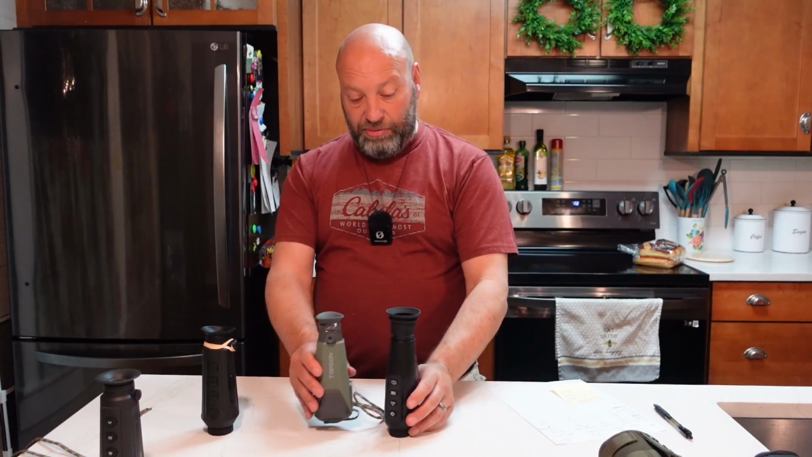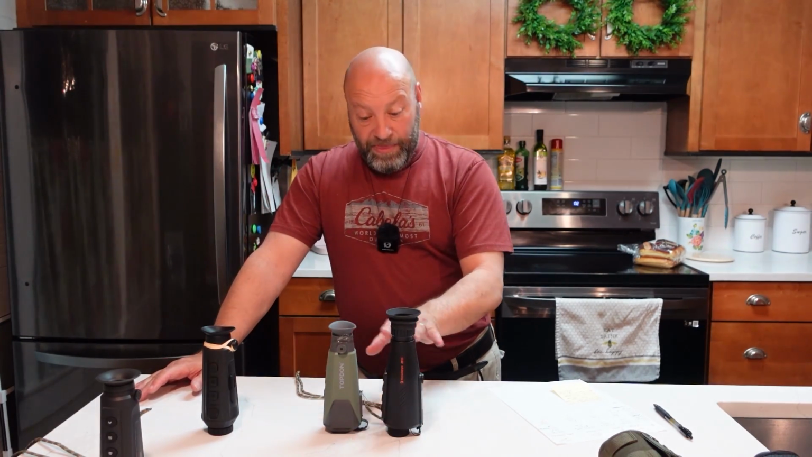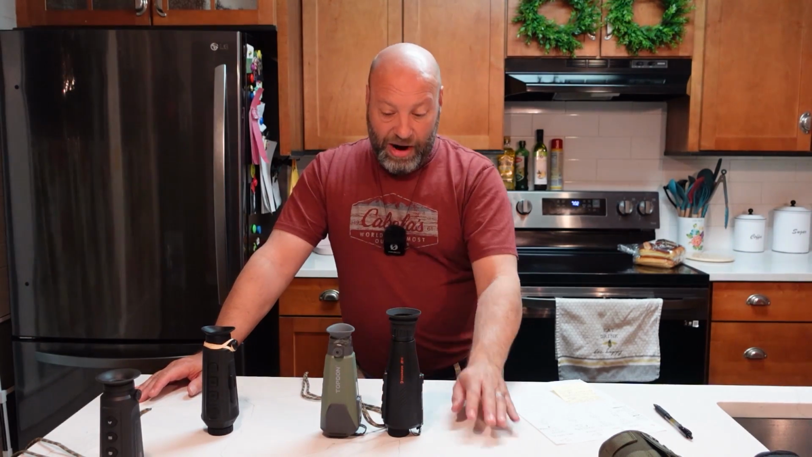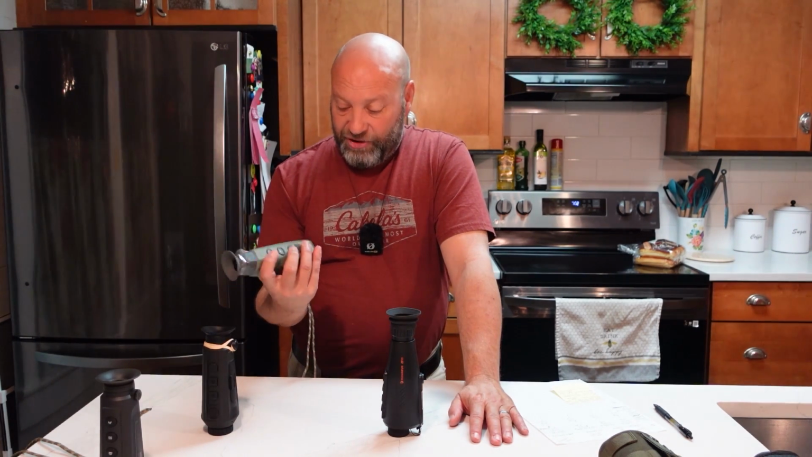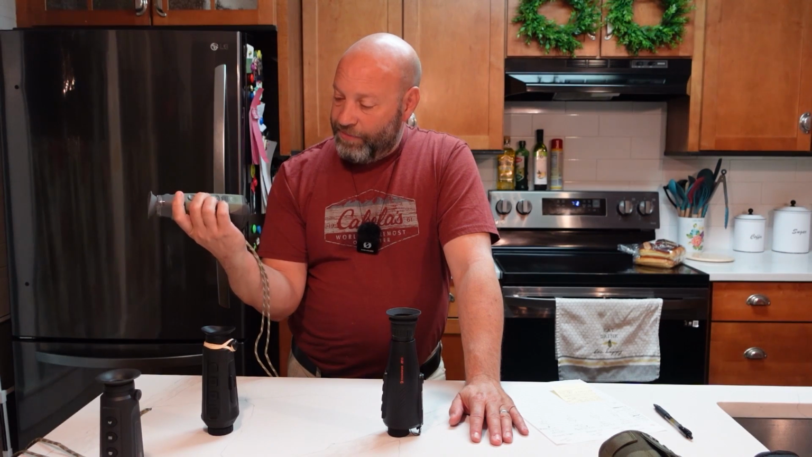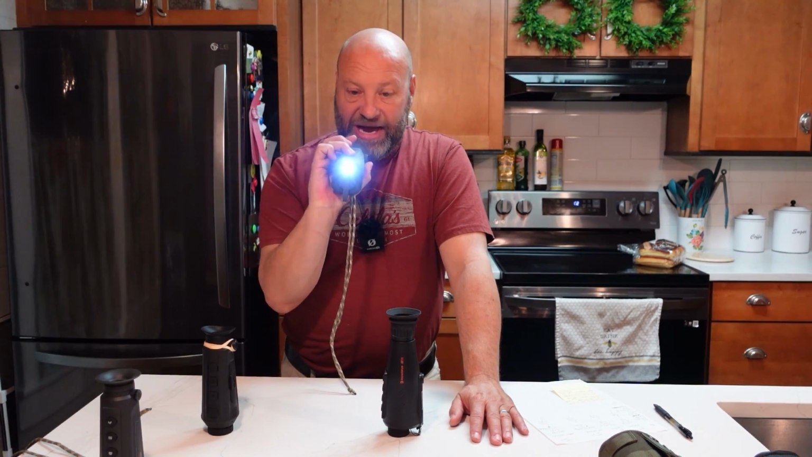So there's something there to be taken into consideration, but this one's got a lot of pros and cons to it. These are both fantastic options for the money. For the price, these two are hard to beat. This one I absolutely do love. There's a lot of great things I like on this. This one also has a flashlight on there. Which button was it? The mode button. But you see it's got a flashlight on the front of it, which is kind of cool.